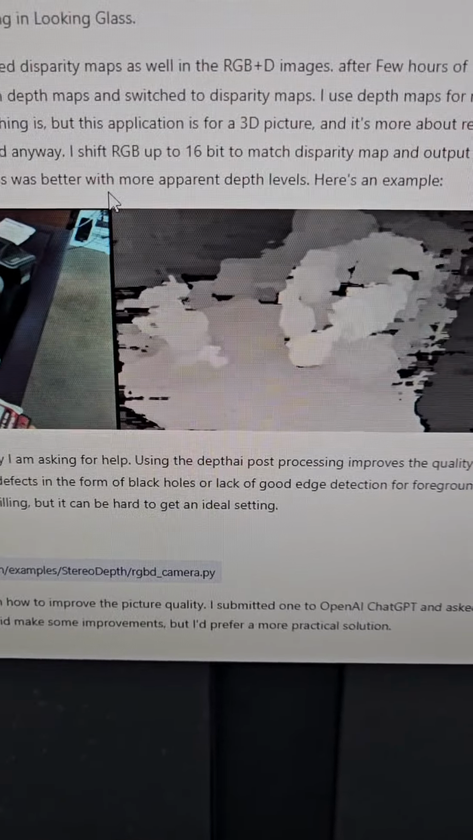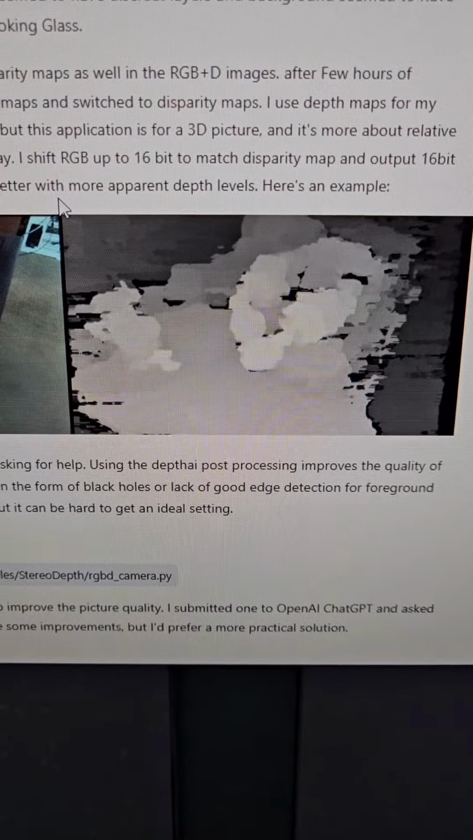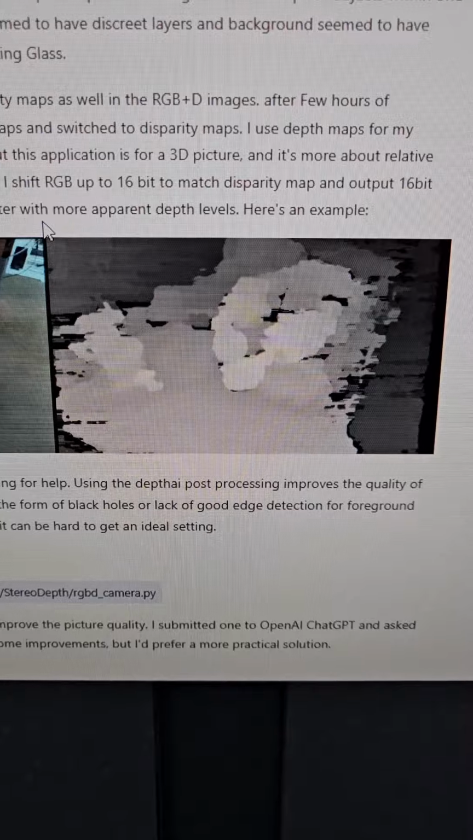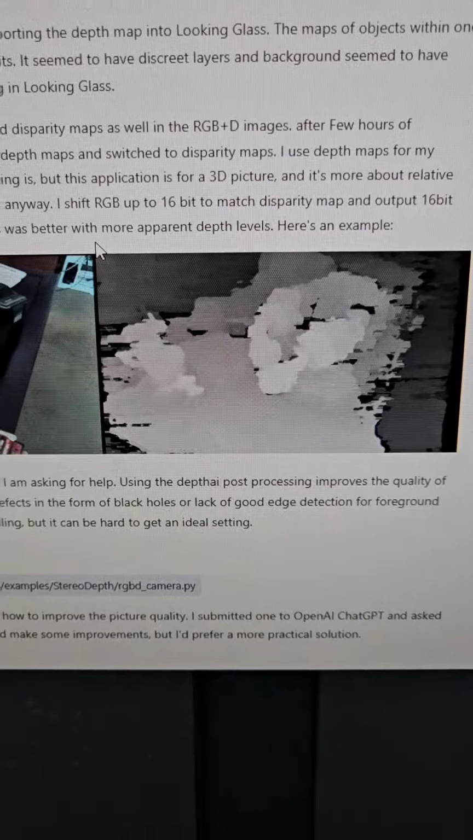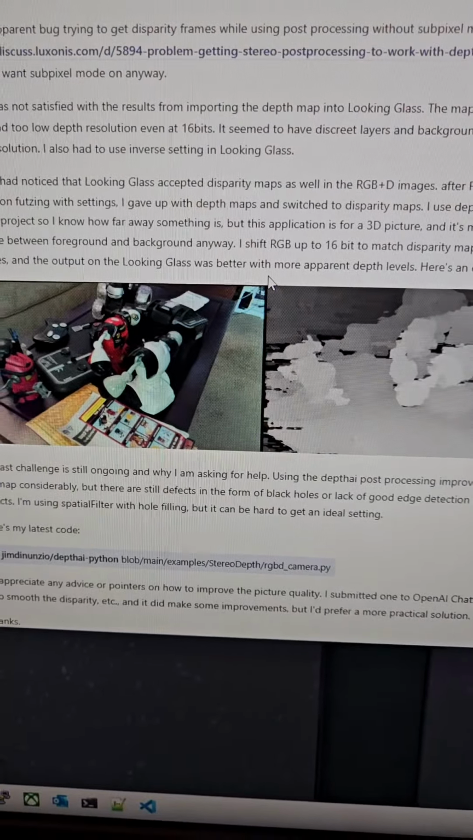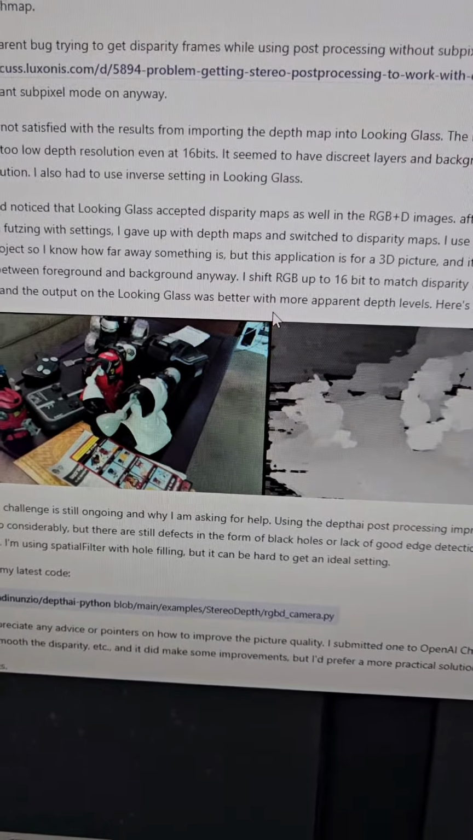In this case I'm using disparity, not actual depth. So the pixels in here are the disparity between the left and right images for each of those pixels, and that works quite well with the Looking Glass software that we use, which is called Looking Glass Studio.